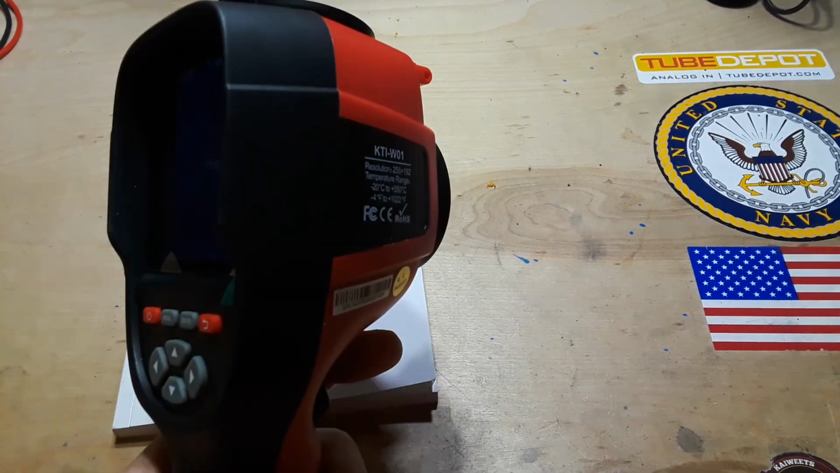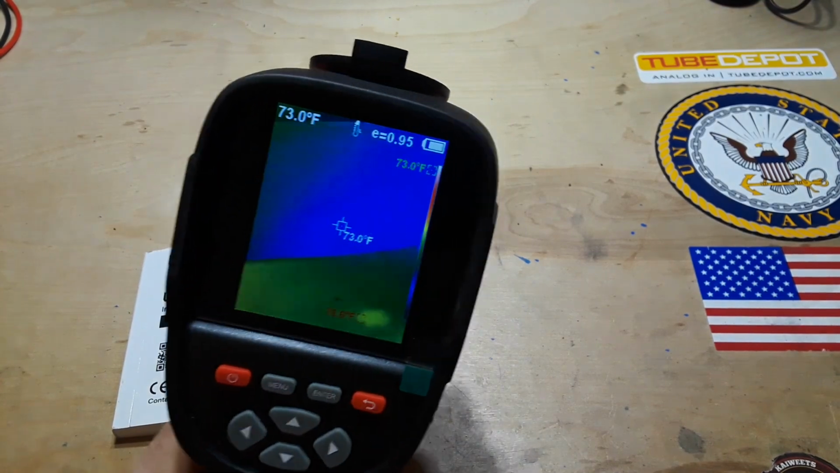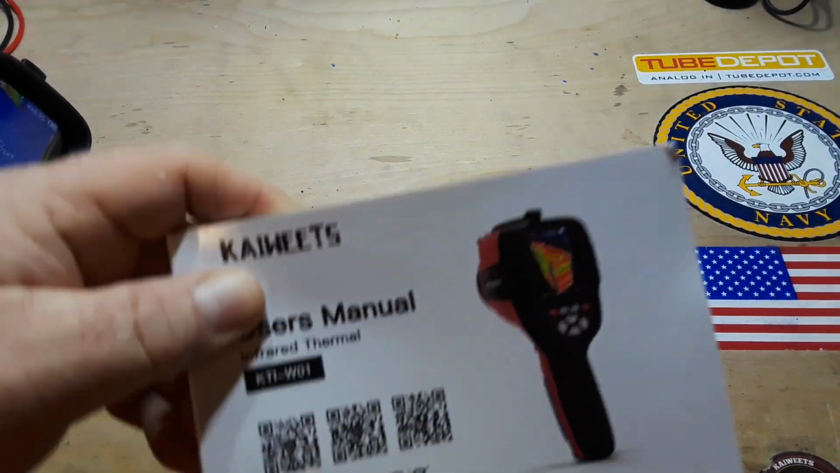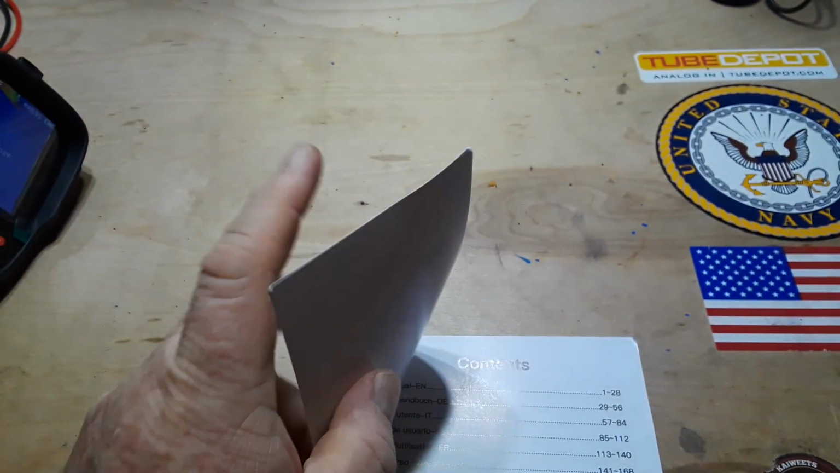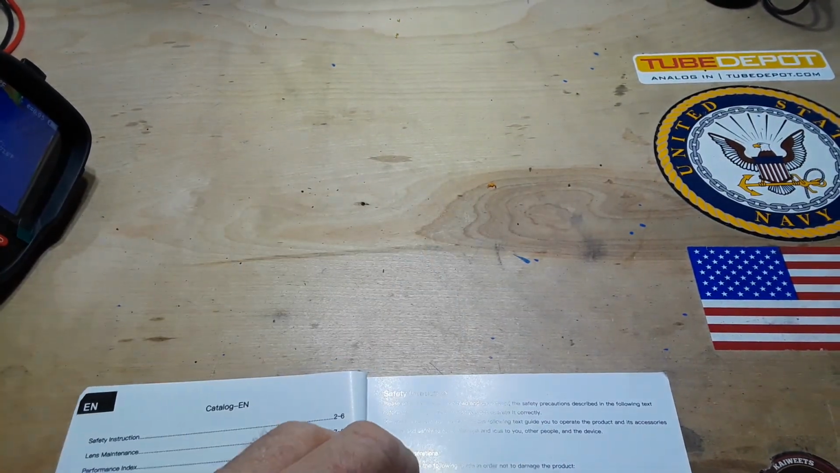This I would consider affordable. I think this is going for around $300 as opposed to the other ones. Sure, the other ones probably have more features. Anyway, here are QR codes you can scan for the manual. And it looks thick, but it's only 28 pages long.